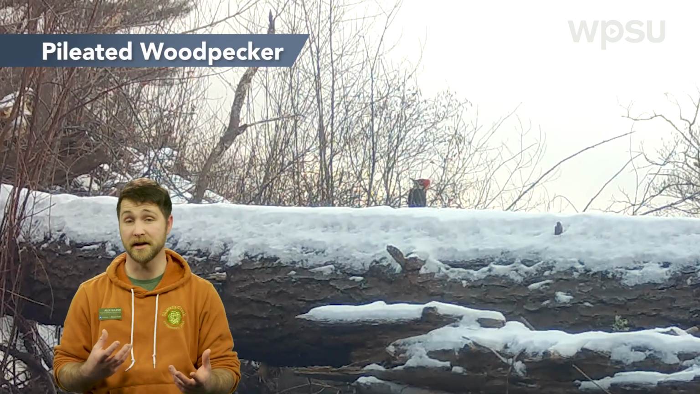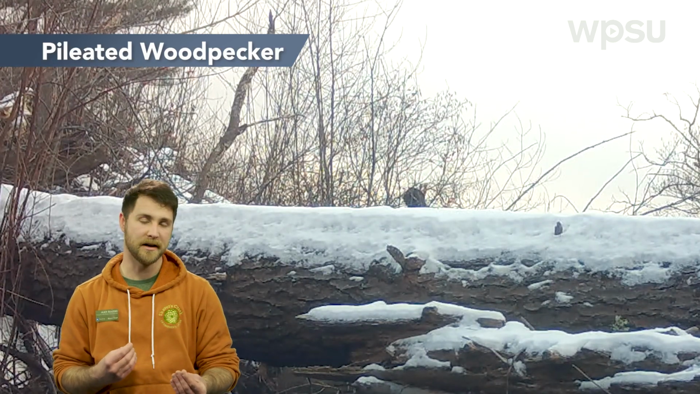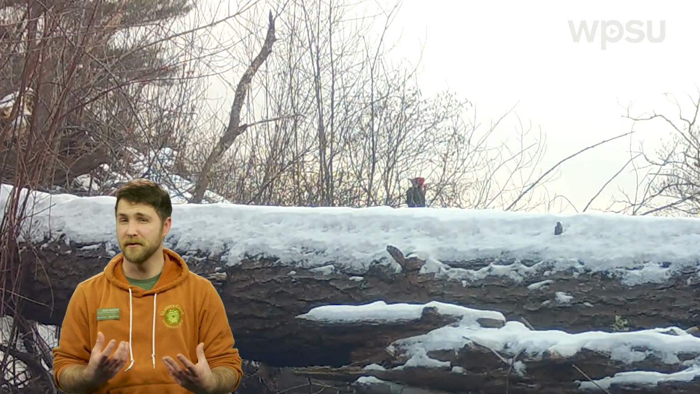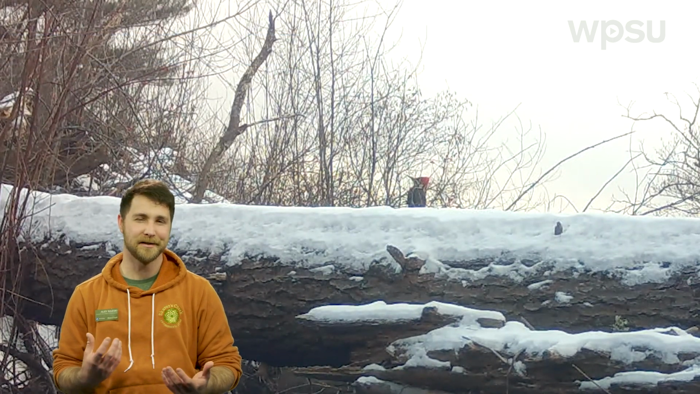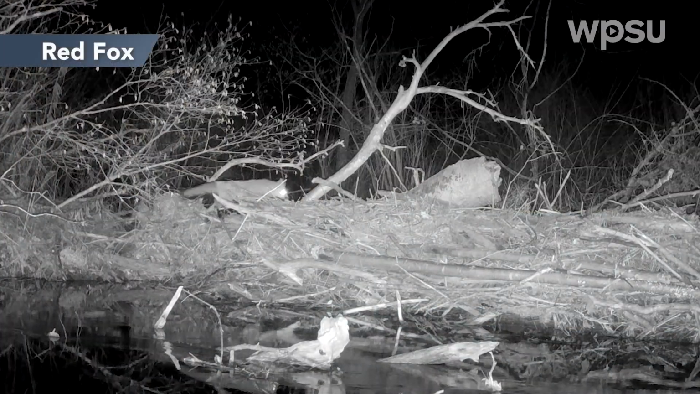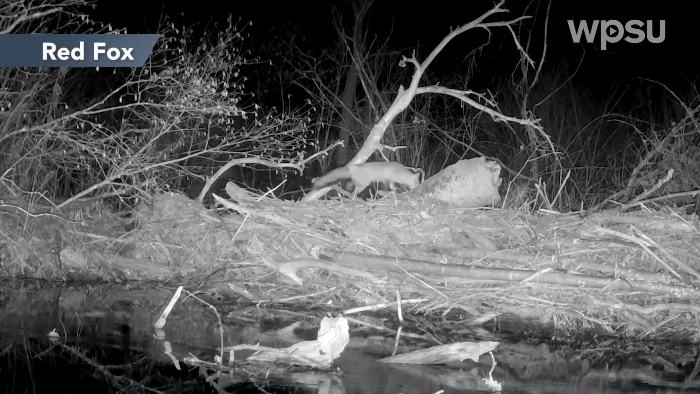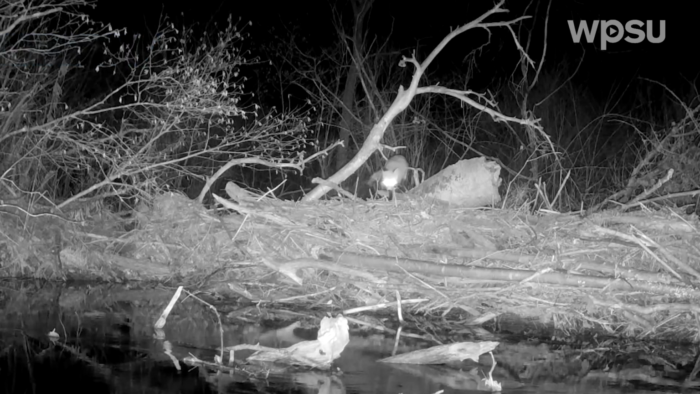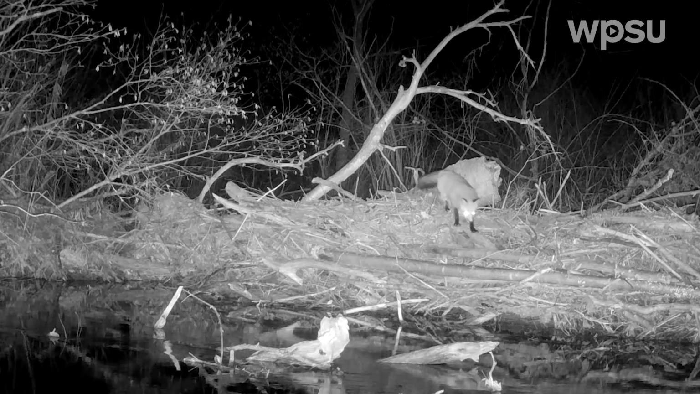This pileated woodpecker is finding a quick snack behind the log there. The berries that are in the shrubs nearby seem to be providing a quick and easy meal that really doesn't require any hammering away at the nearby trees. This was the only spot that we saw our red fox this winter, and I'm always impressed by how sure-footed these canines are, especially this one crossing this structure in the dark.